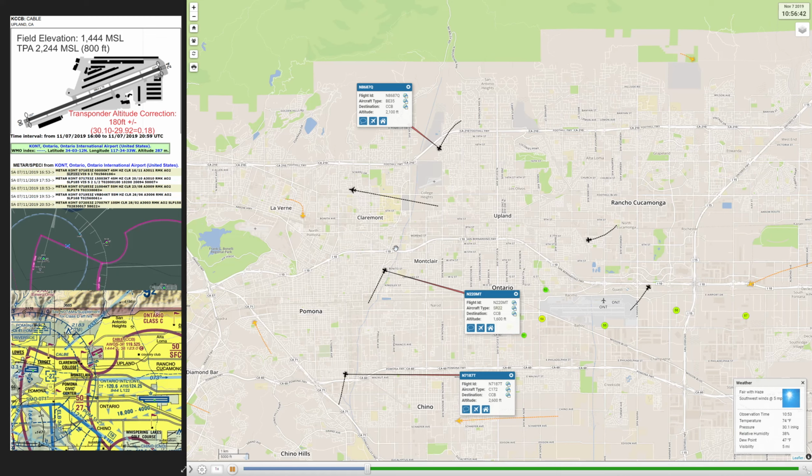Cable traffic 608, left crosswind, south departure, last transmission.